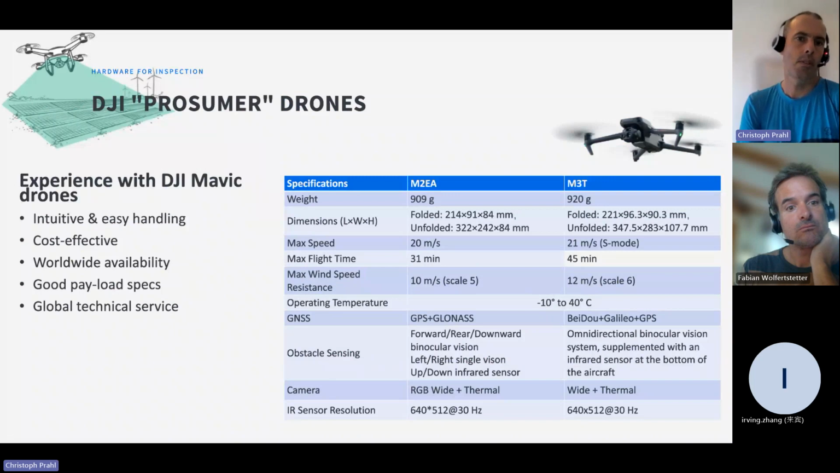We exclusively work so far with the DJI prosumer drones. So we are quite convinced that having small but powerful hardware and payload is enough for these kinds of inspections. Especially the DJI Mavic 3 and 2, the previous model, have a very intuitive and easy handling.